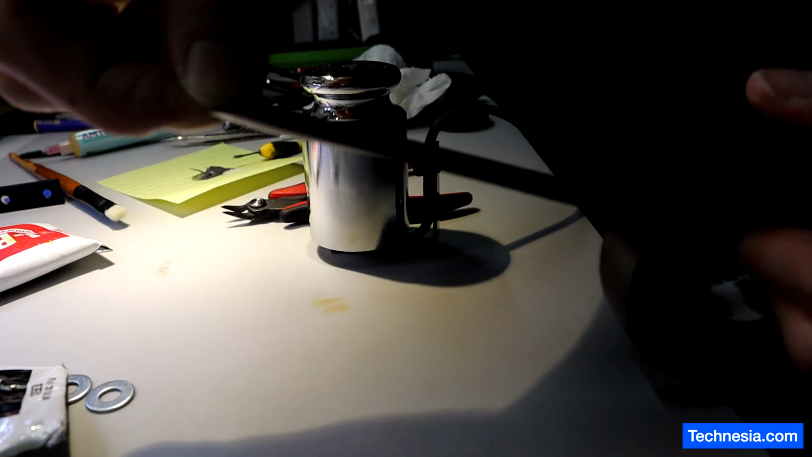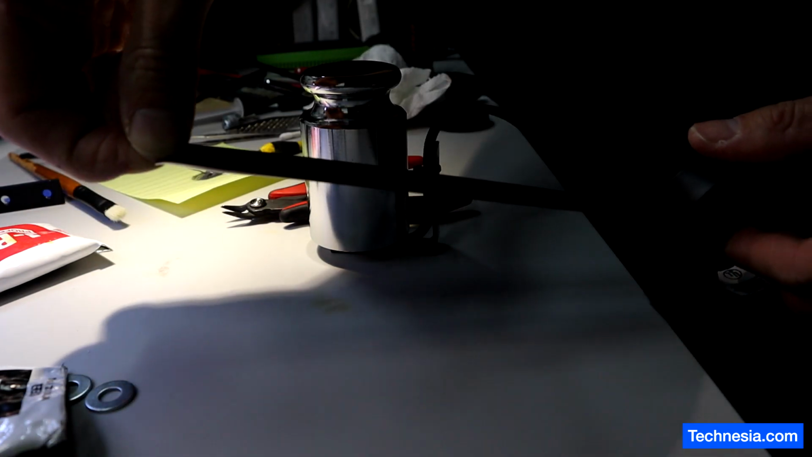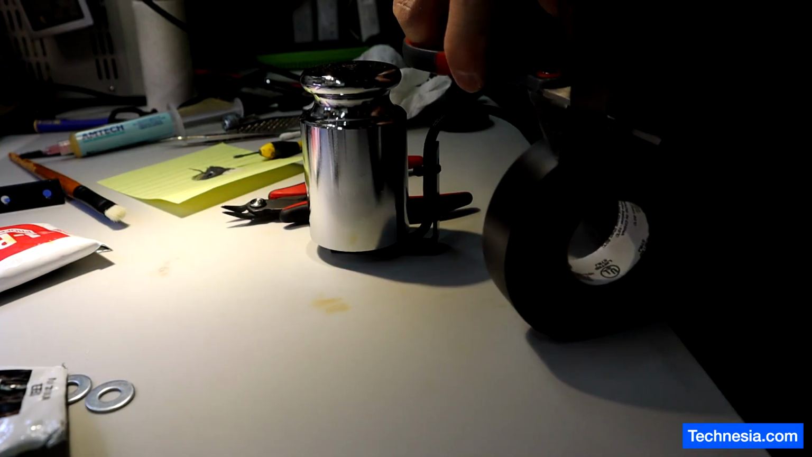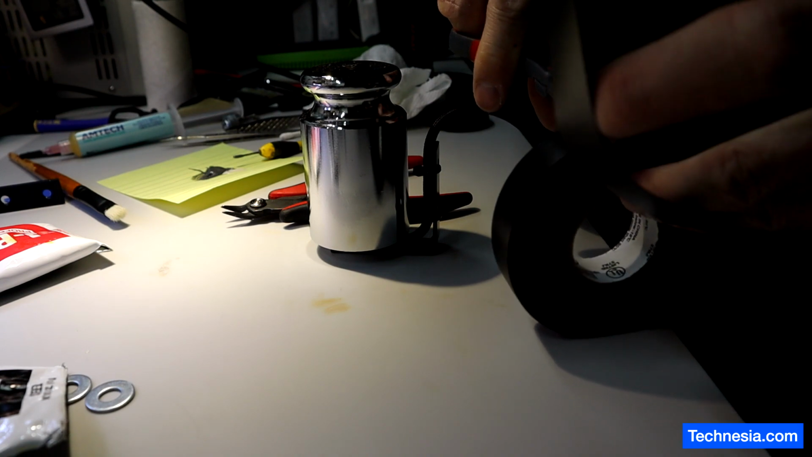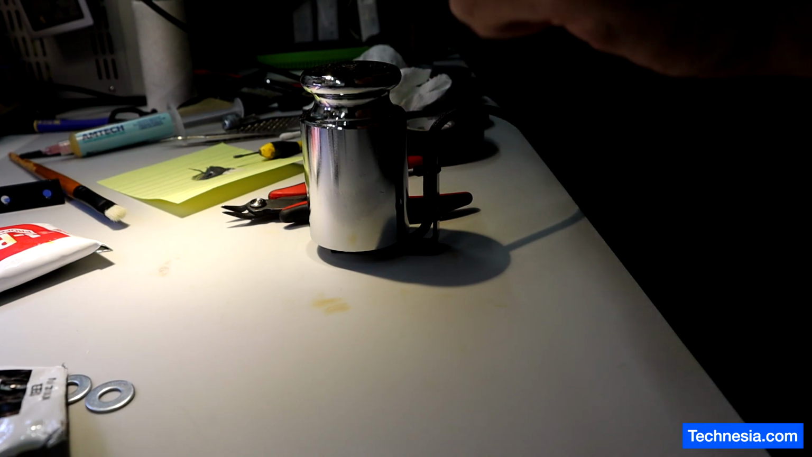And I'm going to cut some electrical tape, maybe about 5 to 7 inches. Here we go.